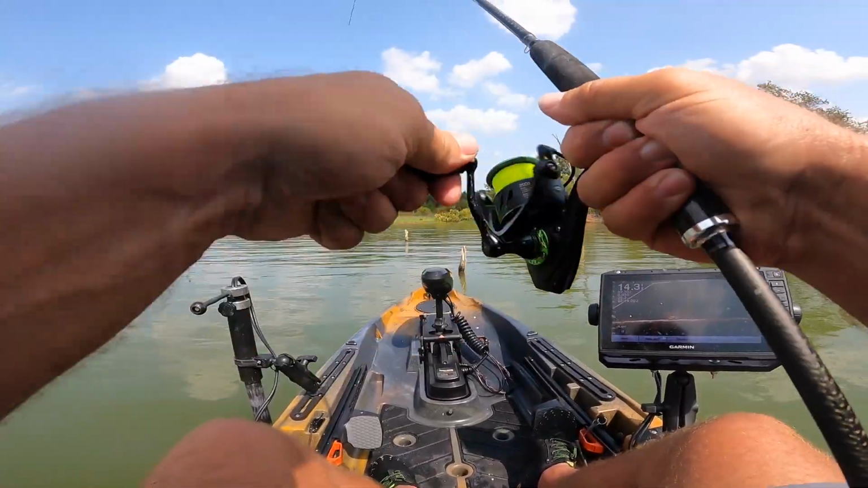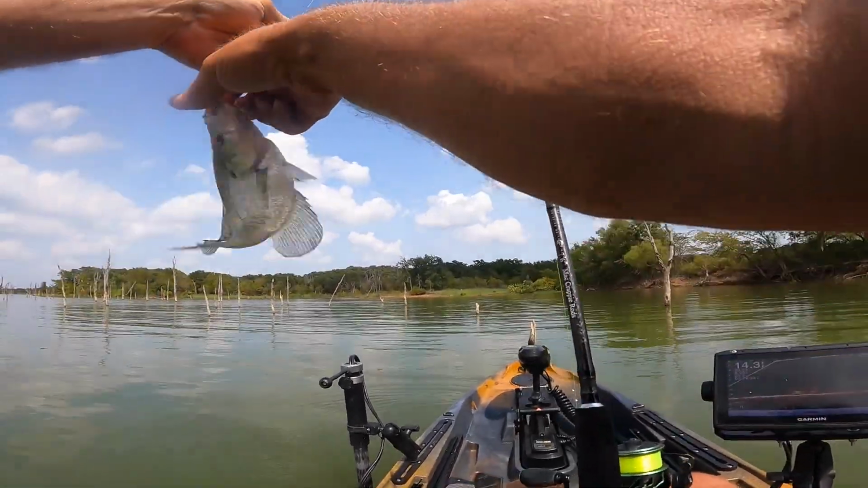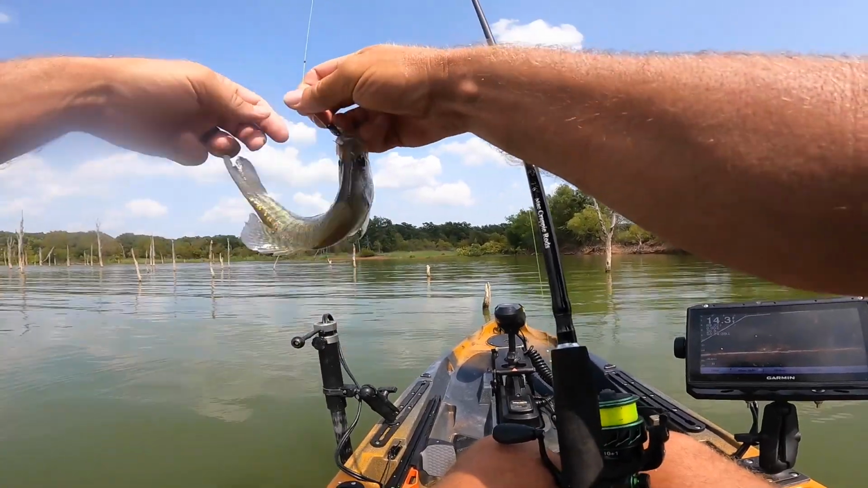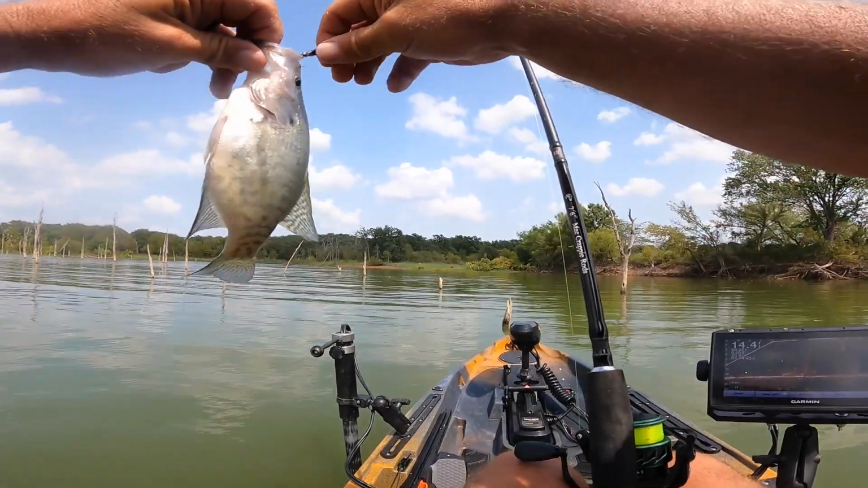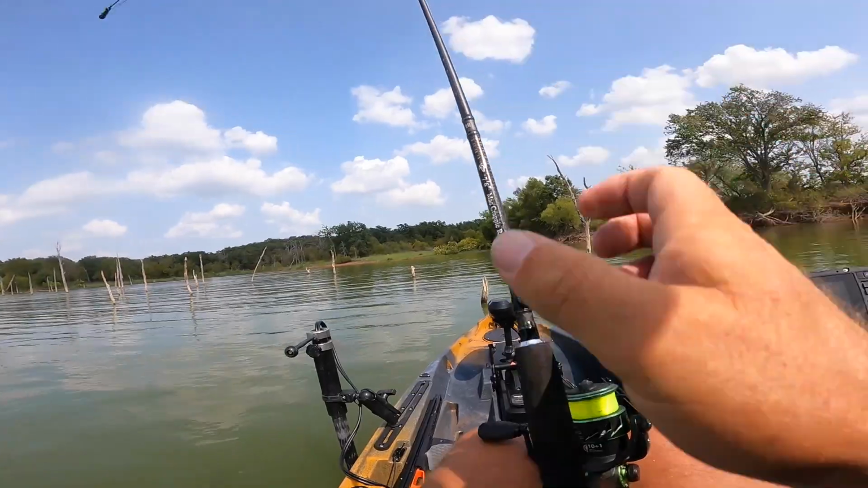Got him. Got one out. Oh, that's a little guy. Didn't want a little guy. There's a lot of little ones in here today, guys. I mean, there's a lot. Everywhere I look on Ray Roberts, there's this size fish. I mean, everywhere you look. Which is great, because next year, this size fish is going to be a 12. But